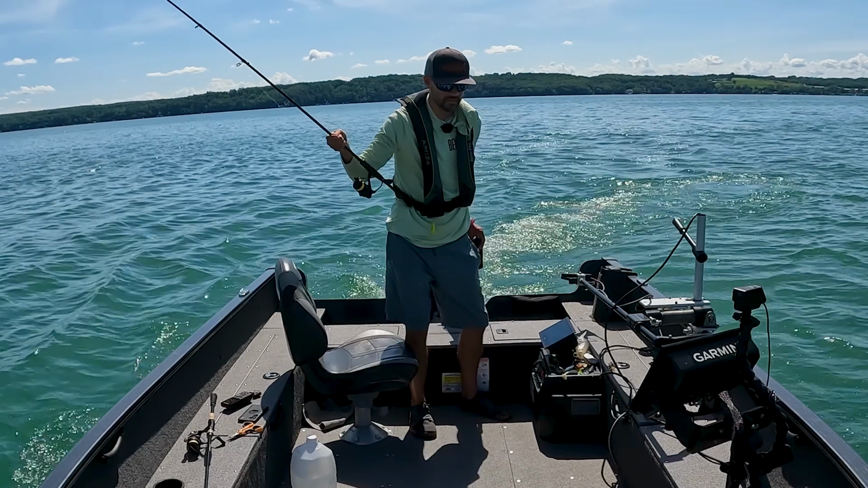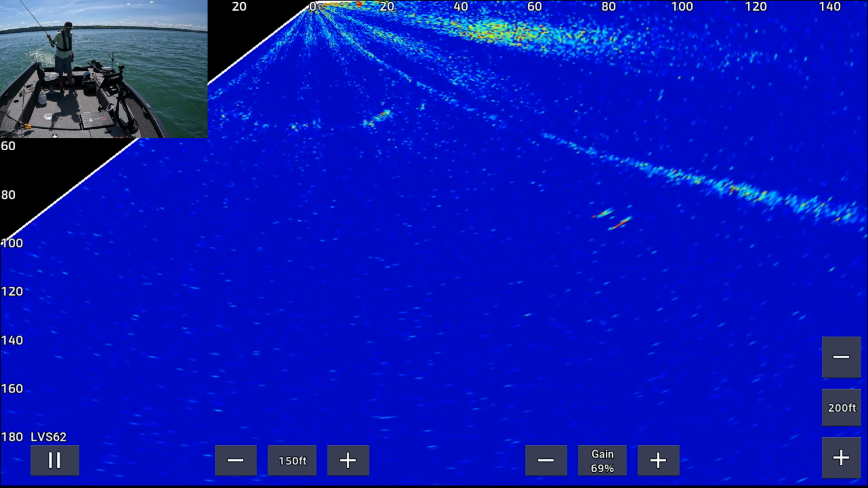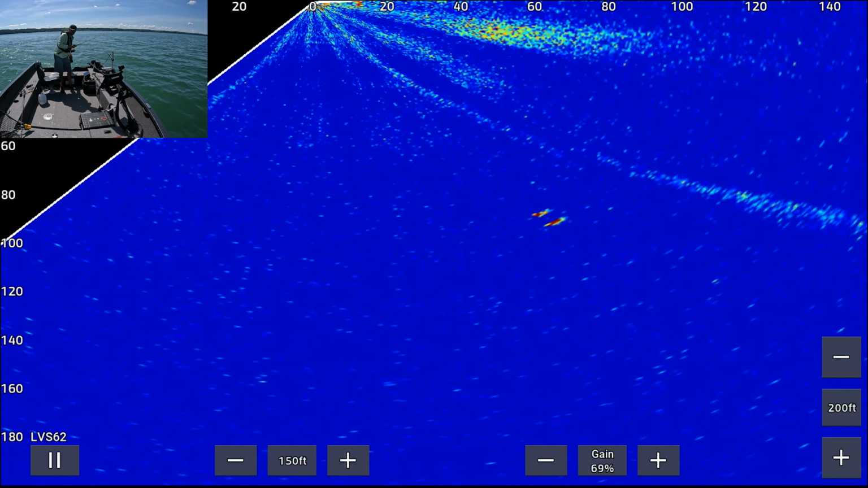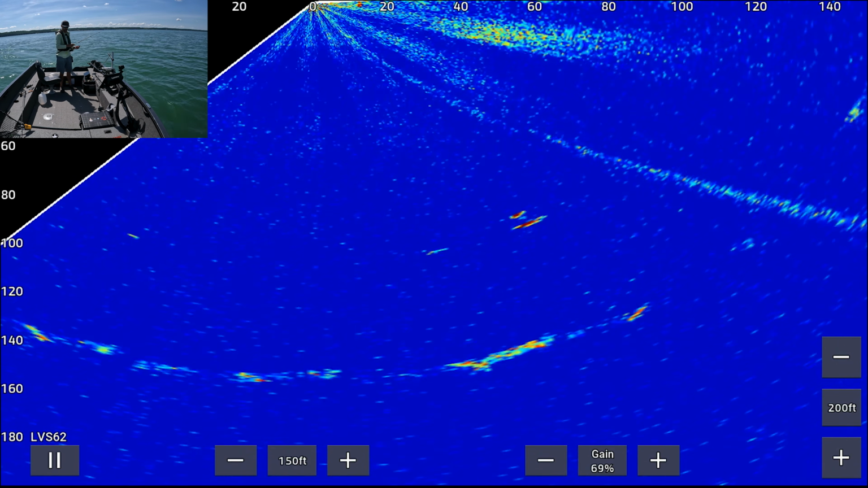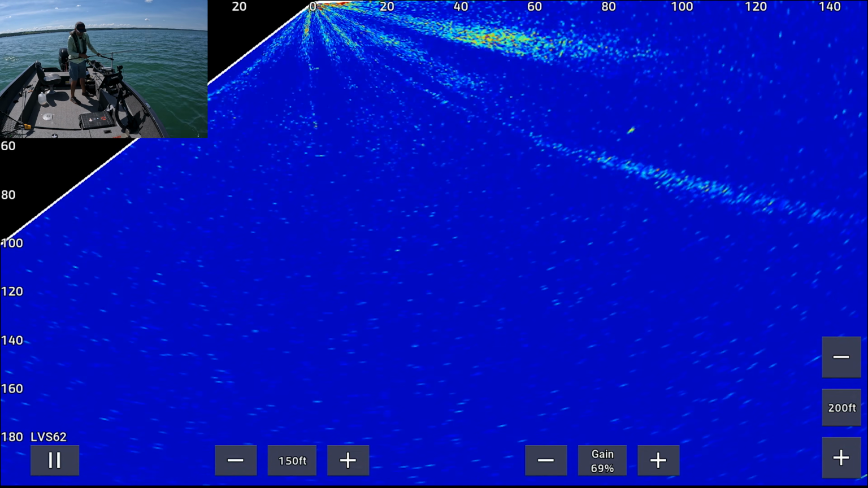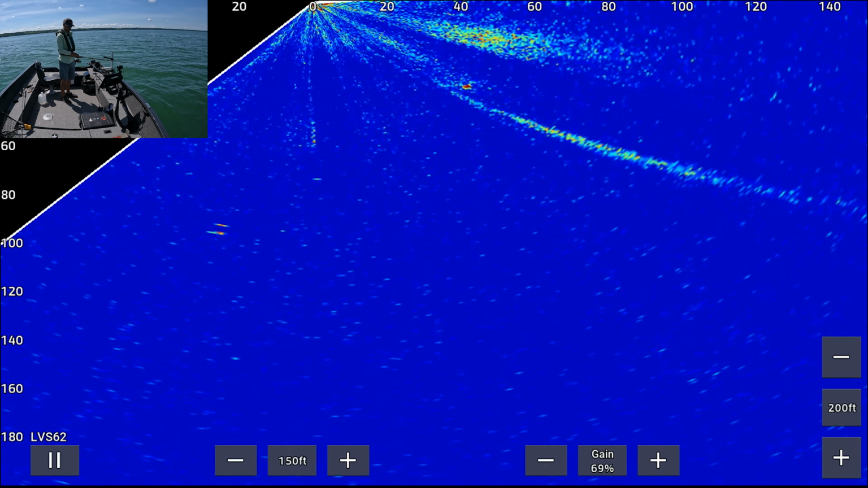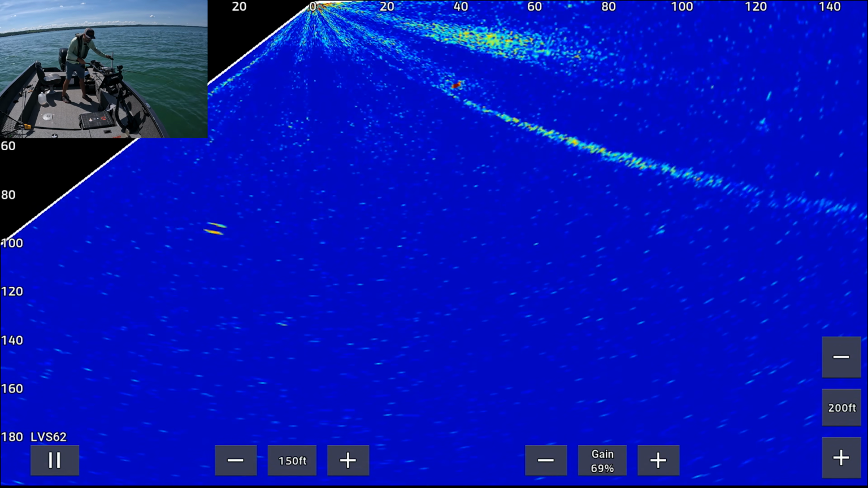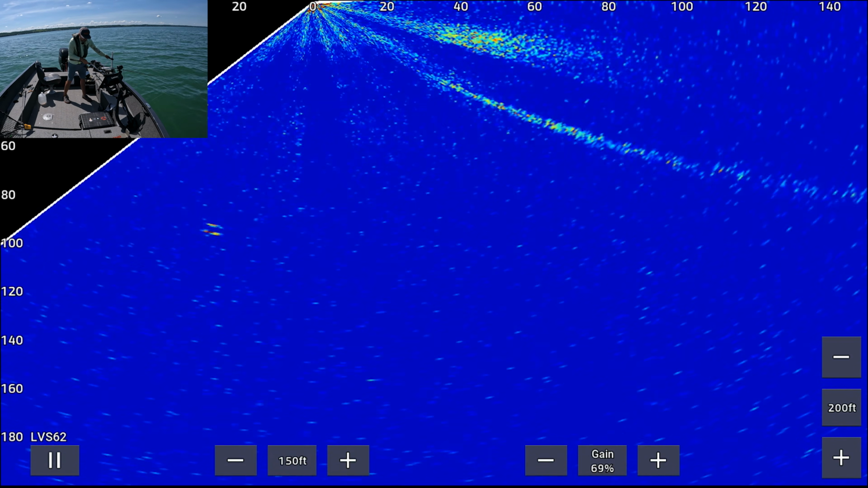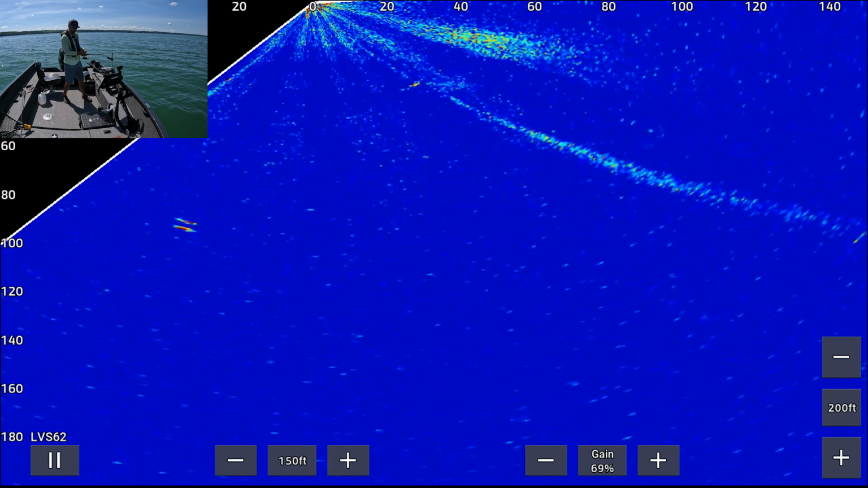So there's a pair of fish. They're at 100. They look pretty big, so we're gonna give them a chance. And we're gonna lead our target here. This is why I don't teach this. So my trolling motor is down, but I'm not using it right now. I probably should be. Like right up there is a higher target. So we're actually gonna reel up for a better chance at that one.